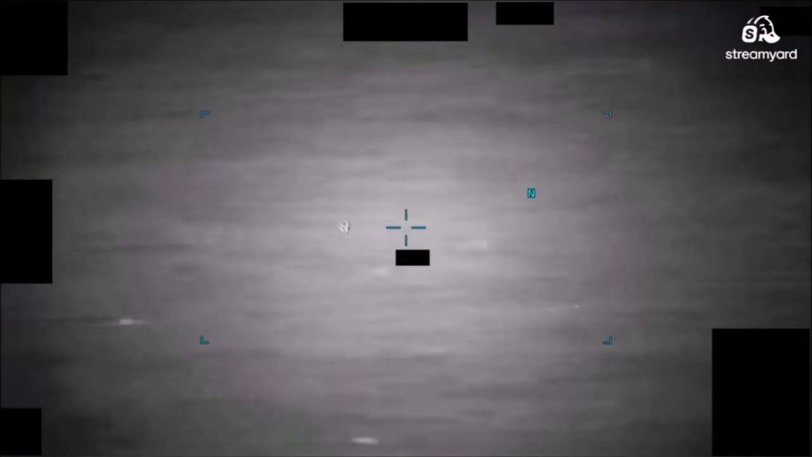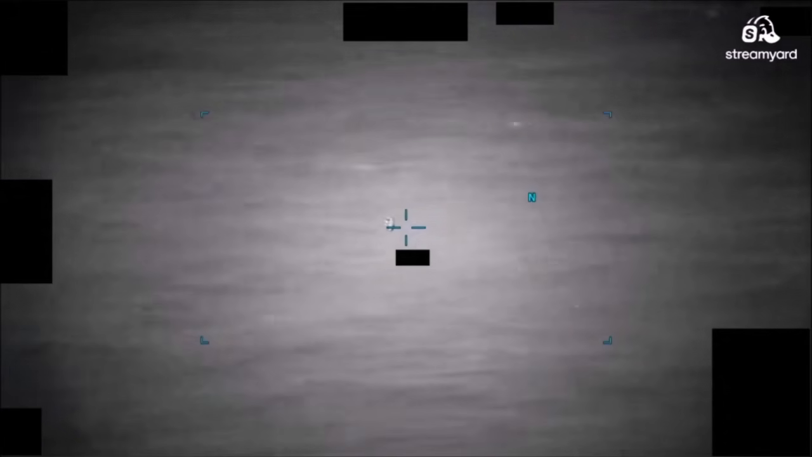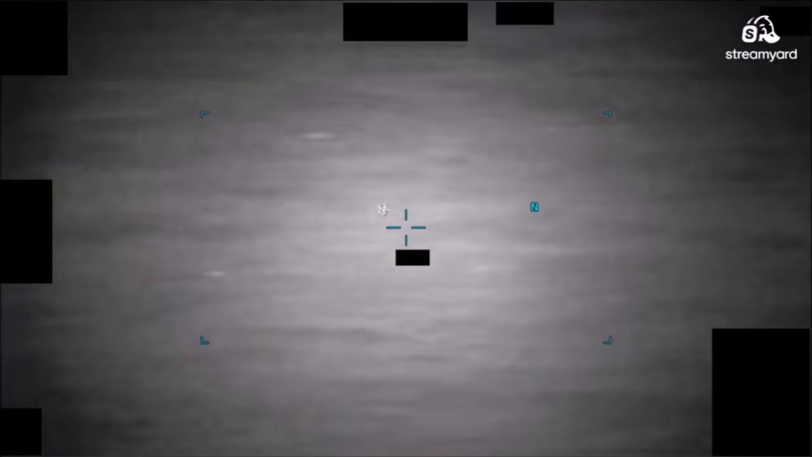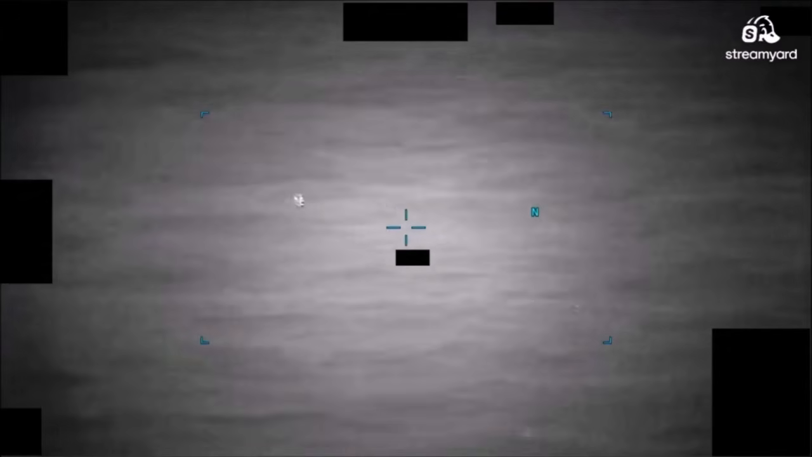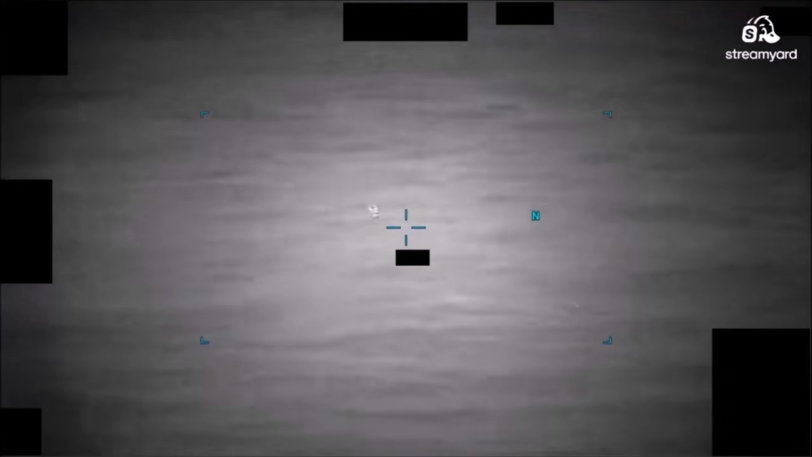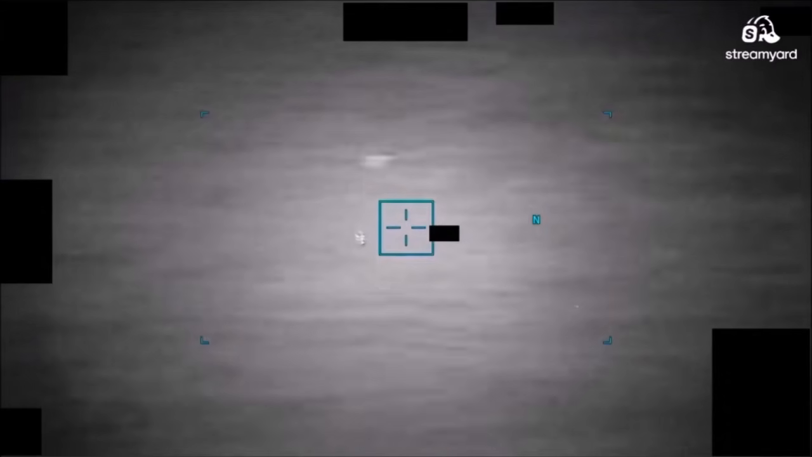This is pretty cool. So if you contrast that against the waves of the ocean in the background. Oh, very cool. We got an EO image, a daylight image. So that looked like a big brown egg. And that looks like the EO. So it probably saw past the object itself because it's set at a certain zoom focus. So they just weren't in the right foresight. But that thing is changing thermal signatures.